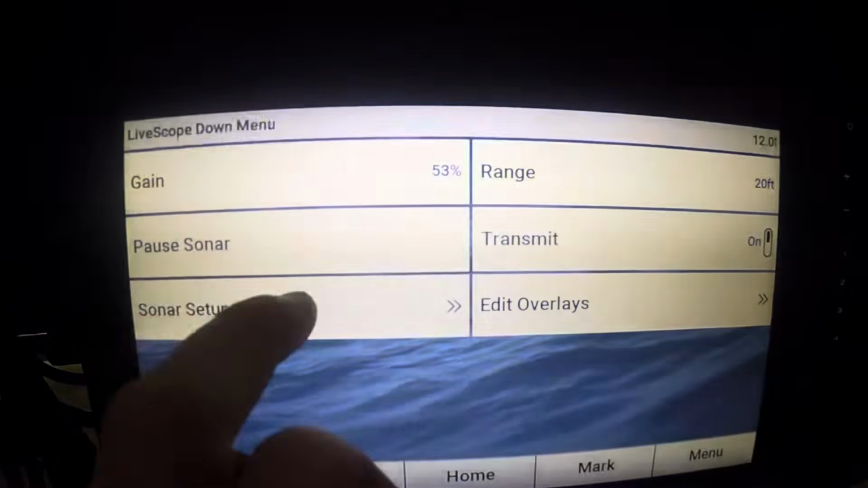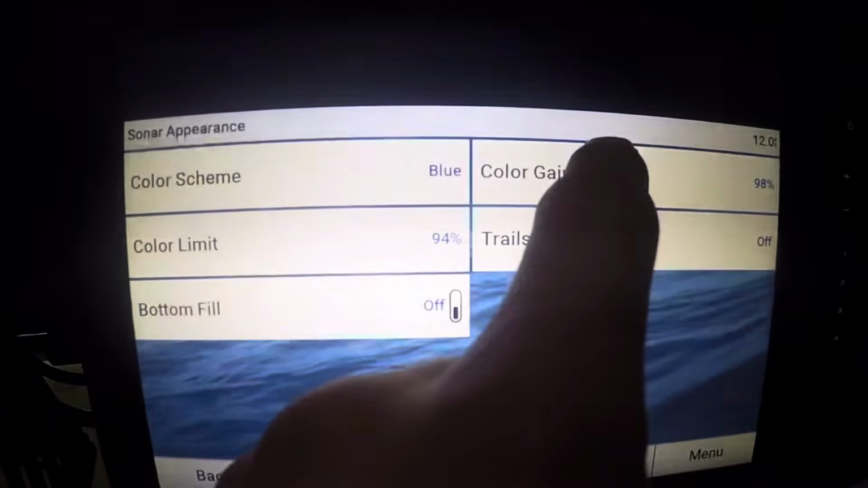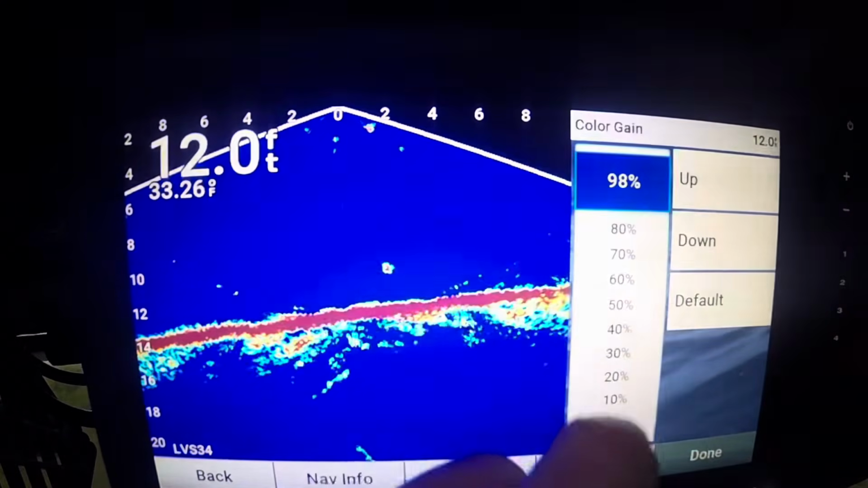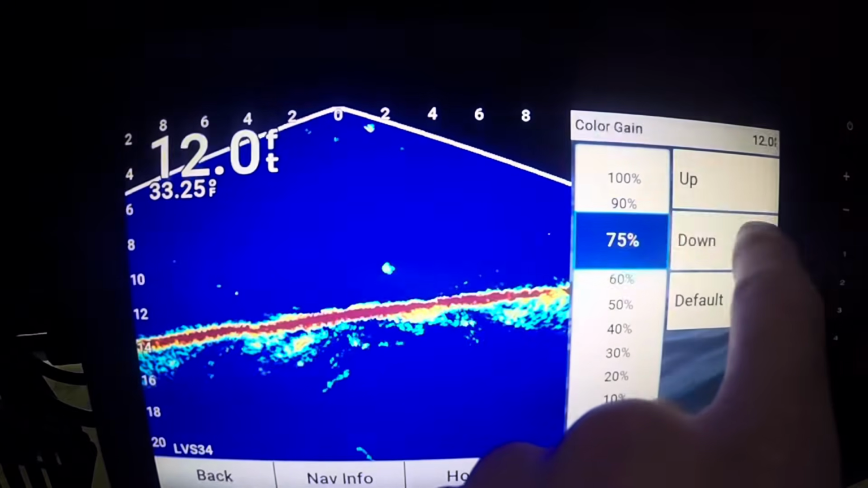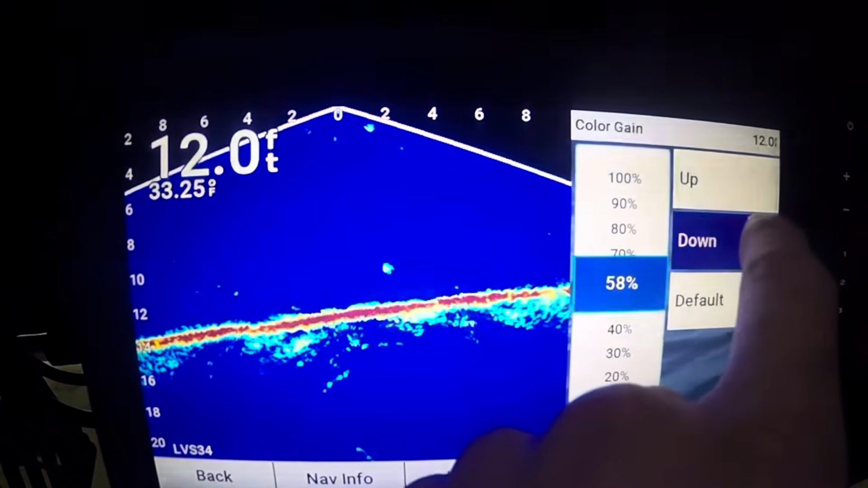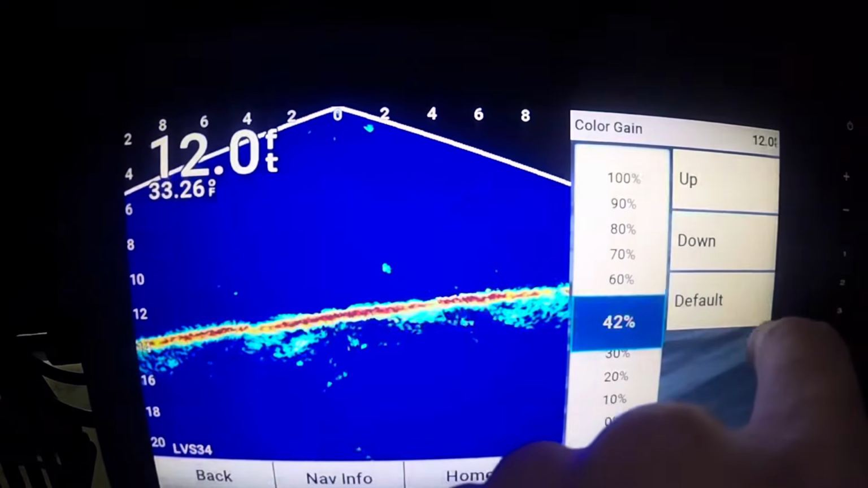You go into sonar setup, and your appearance is your color gain. I run that close to 100, no lower than 90. You can see here, as you go your color gain down, you start losing some, it's not as defined. Like 42.